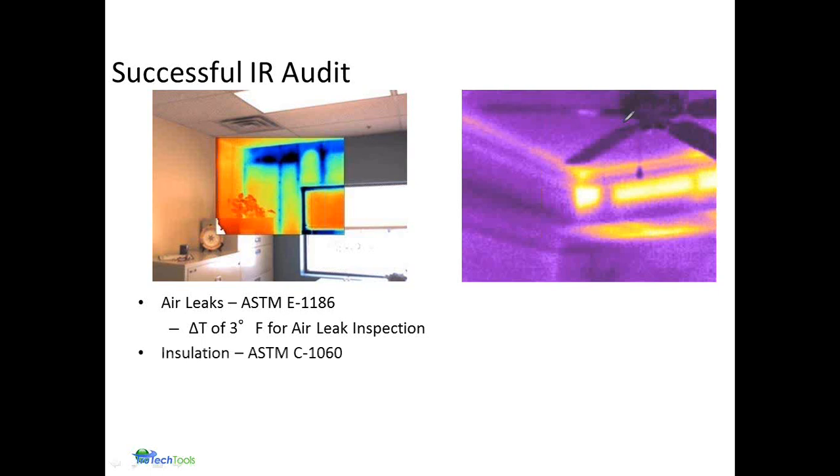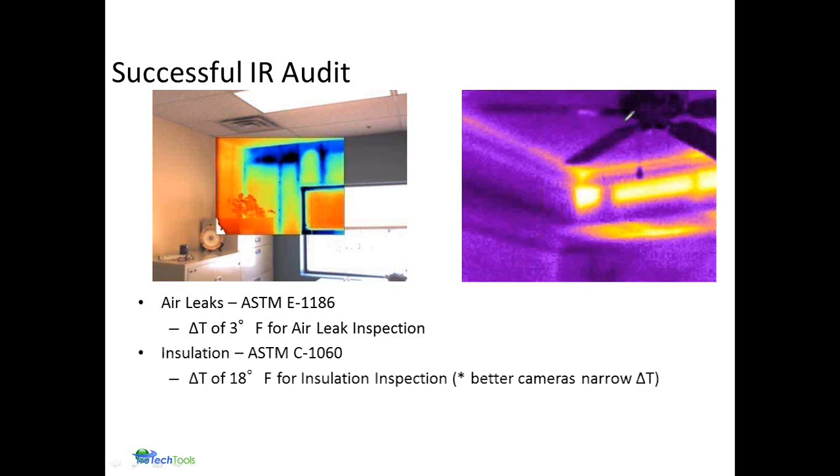And when you're doing insulation, RESNET suggests at least an 18 degree delta difference. If you have a very good camera, you can get by with less than that, but if it gets too small, you just won't see any difference, or you won't be able to interpret those problems very effectively at all. I would just draw your attention to the upper right-hand image.